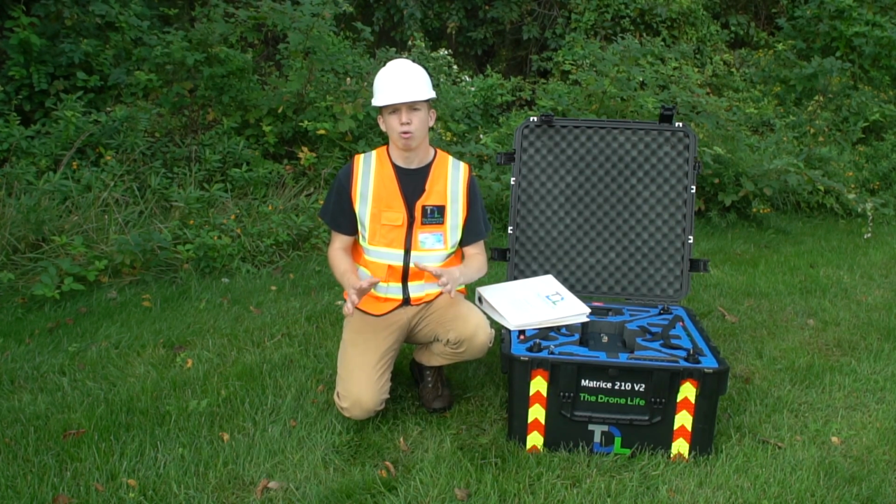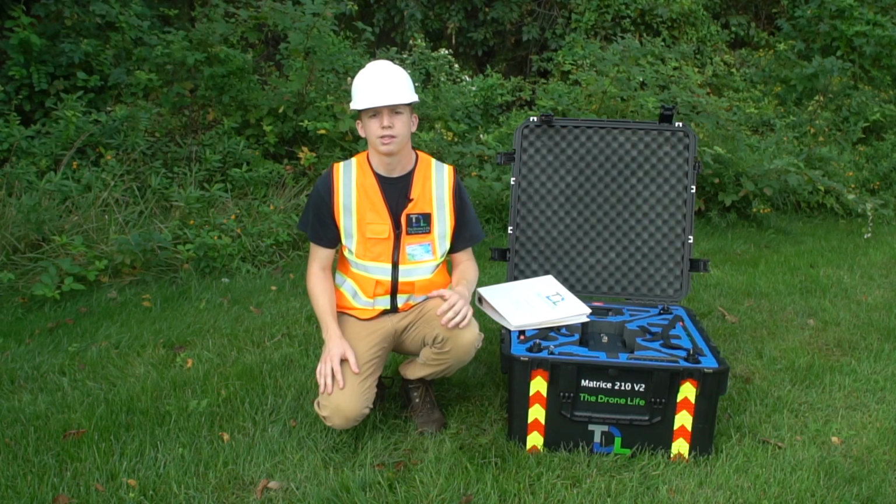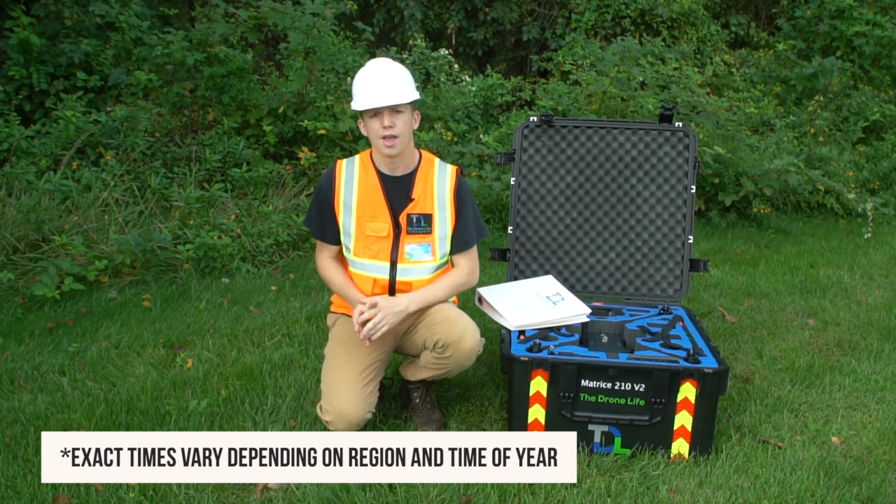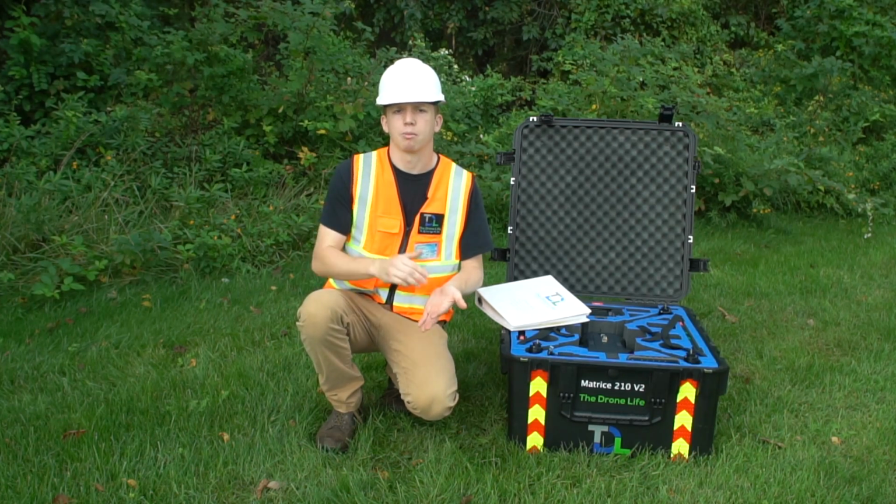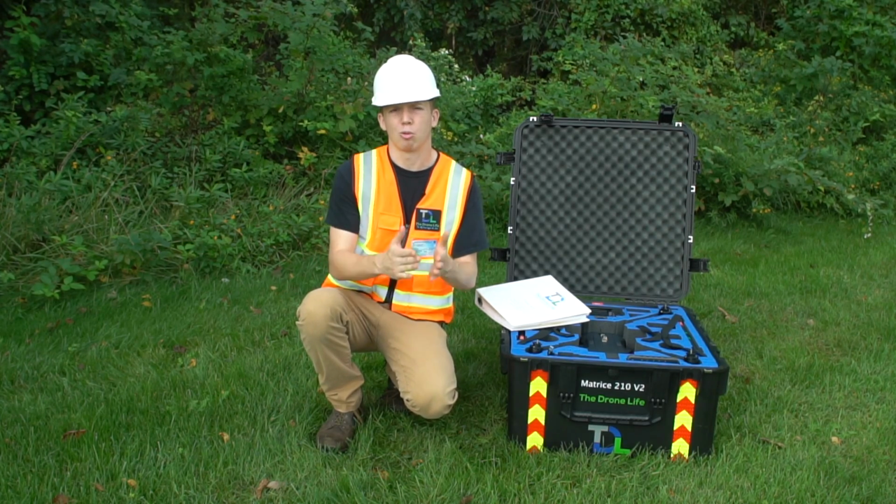Something else that's really important for a good inspection is having optimal weather conditions. Ideally, you want to have clear skies and do the inspection when the sun is at its peak, so around 11 a.m. through around 3 or 4 p.m. is best. If there are too many clouds, then there won't be enough sun energy hitting the panels, and it's going to make it a lot harder to distinguish anomalies using the thermal camera.